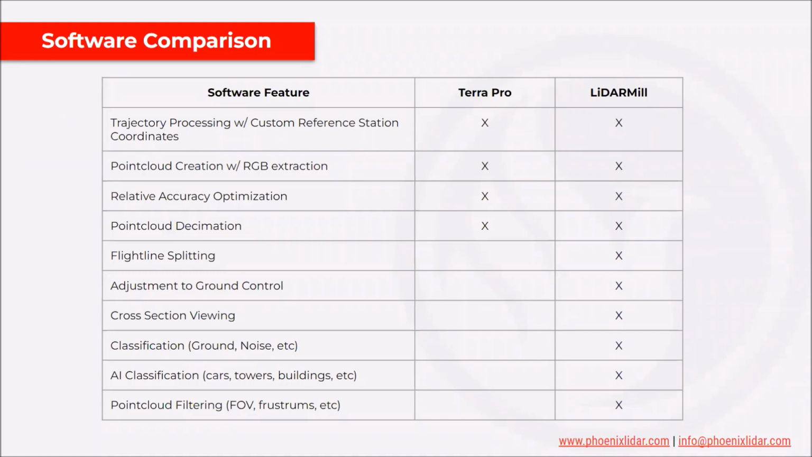Some key features that are not included in Terra Pro that LiDARMill offers are, let's start off with flight line splitting. So if you're doing that mowing the lawn pattern for your mapping mission, you want to just keep those straight, parallel flight lines. If you don't remove the turn data, it throws off your scan pattern, and those are lower accuracy points. So it's best practice to remove that, and Terra Pro does not offer that capability.